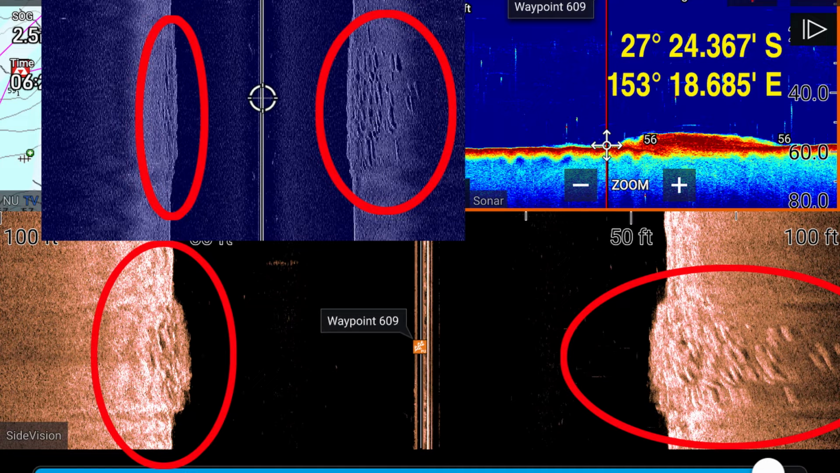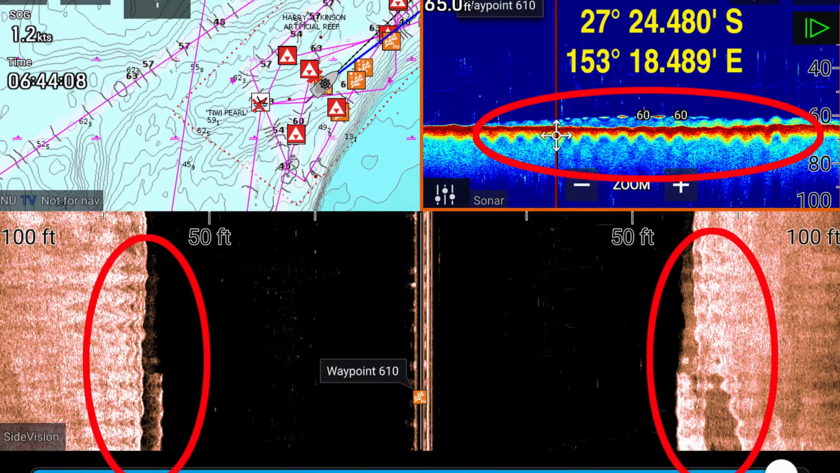As I said, on the Raymarine, I'd call that structure with some fish, but on the Hummingbird, it's looking more like fish. At the moment, I'm going to call it fish, but if anyone's got any tips on how to interpret these two images, I'd love to hear them in the comments. Now this next one's another strange one at Harry's.